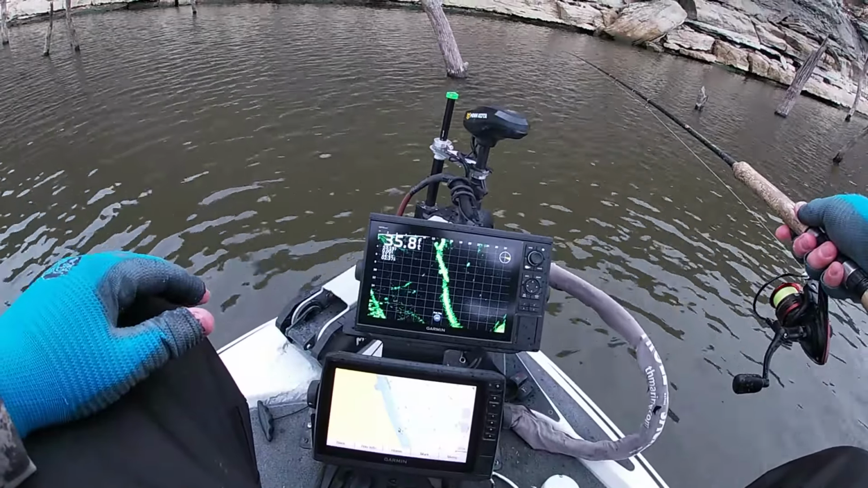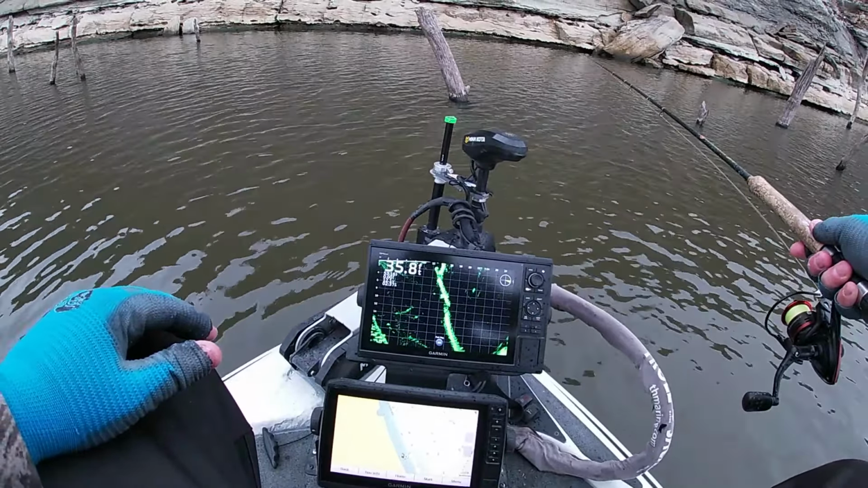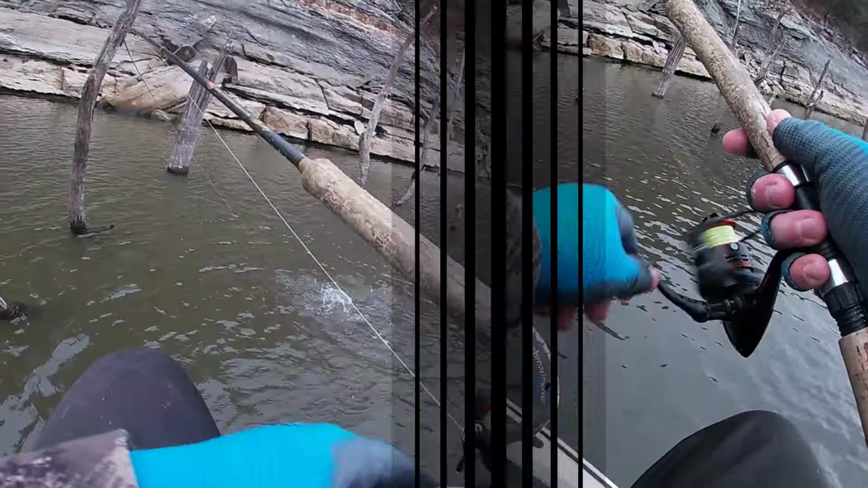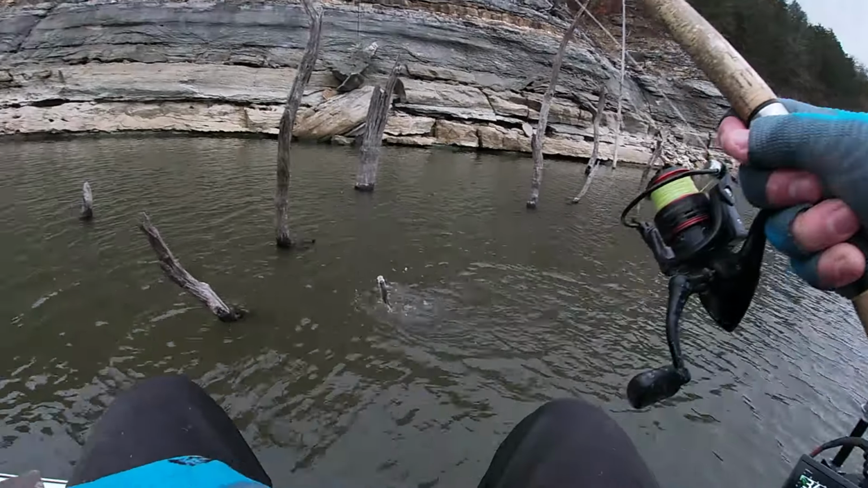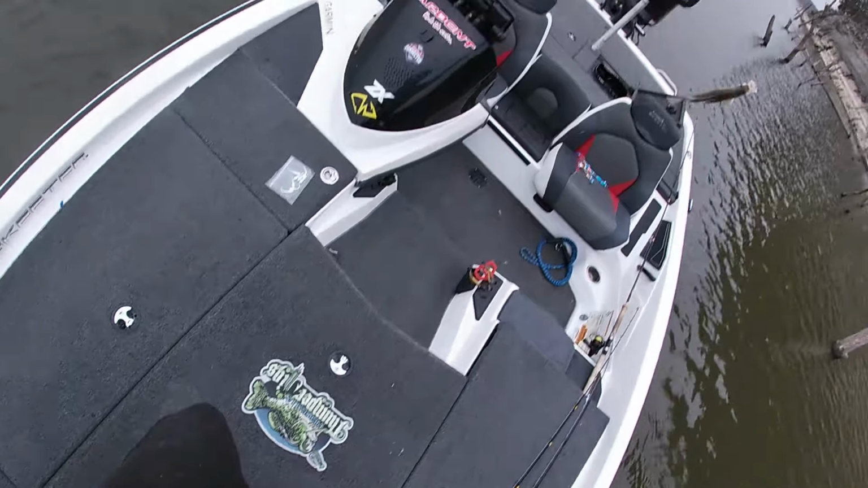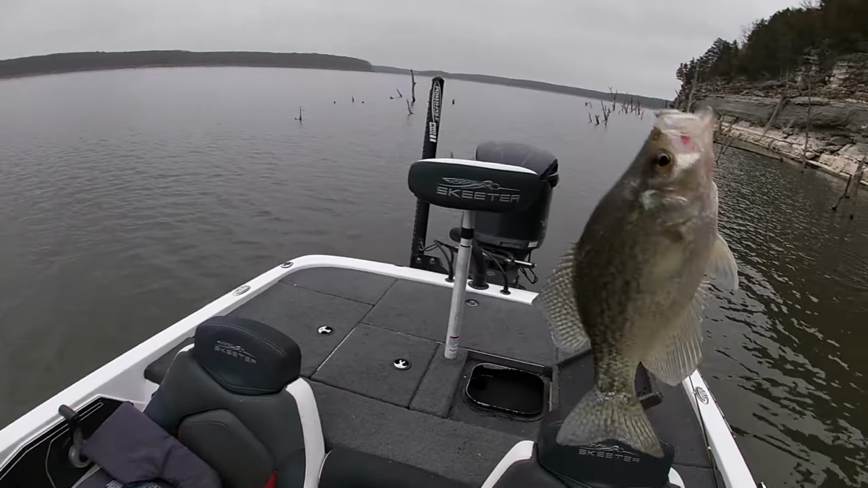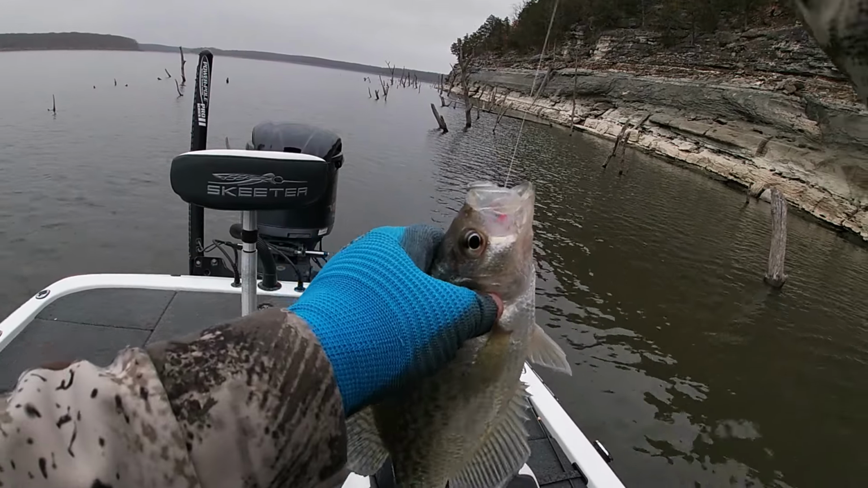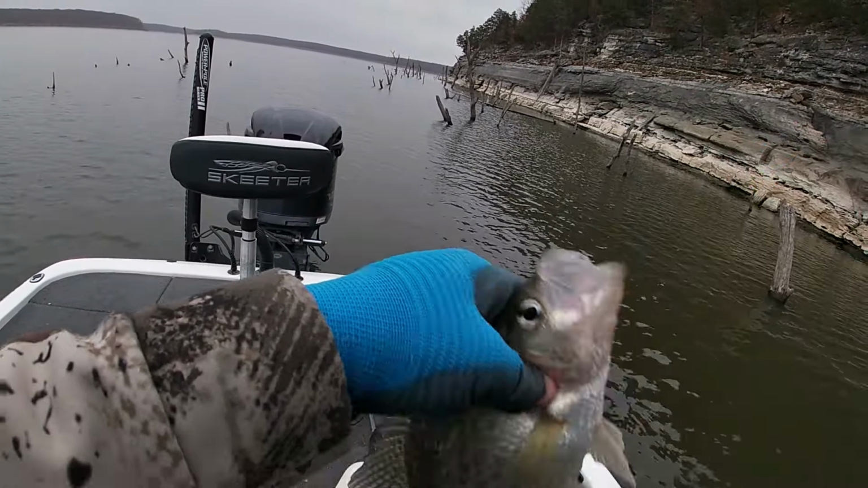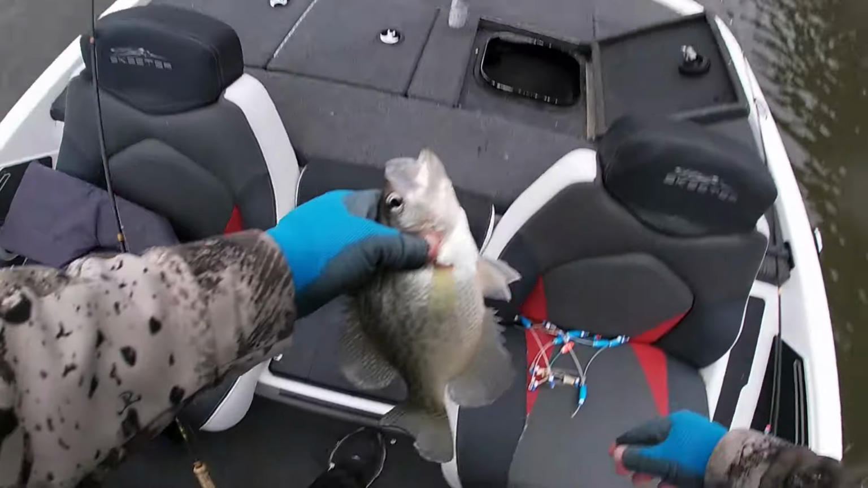Here's another nice one there. Pick him off. Nope. Oh, he choked it, didn't have the camera on. There's another one. Went to the next tree over. Another beautiful fish. I ain't got a fish in there under 11 inches, I guarantee you that.